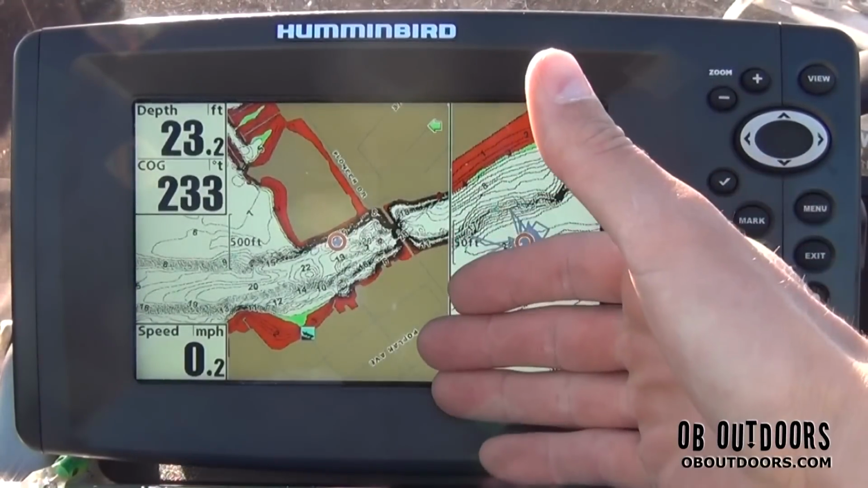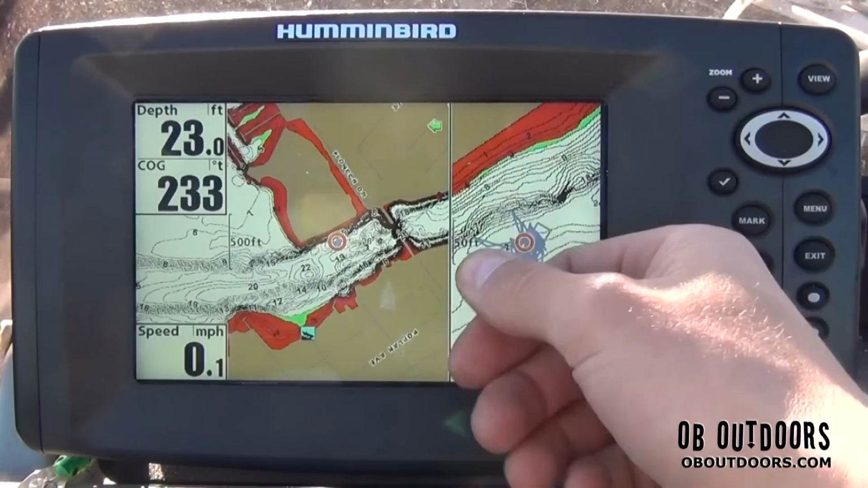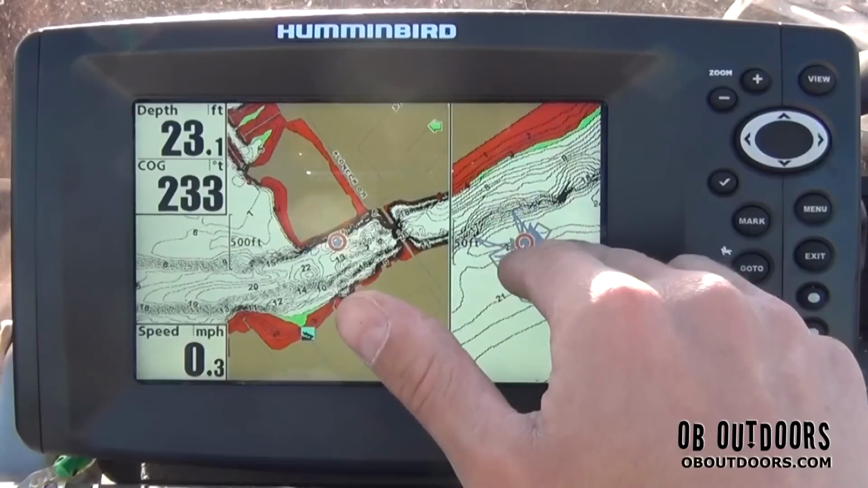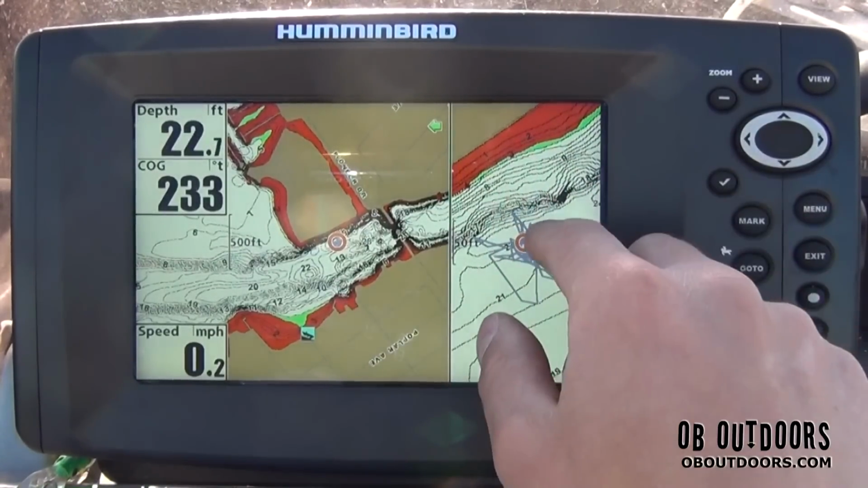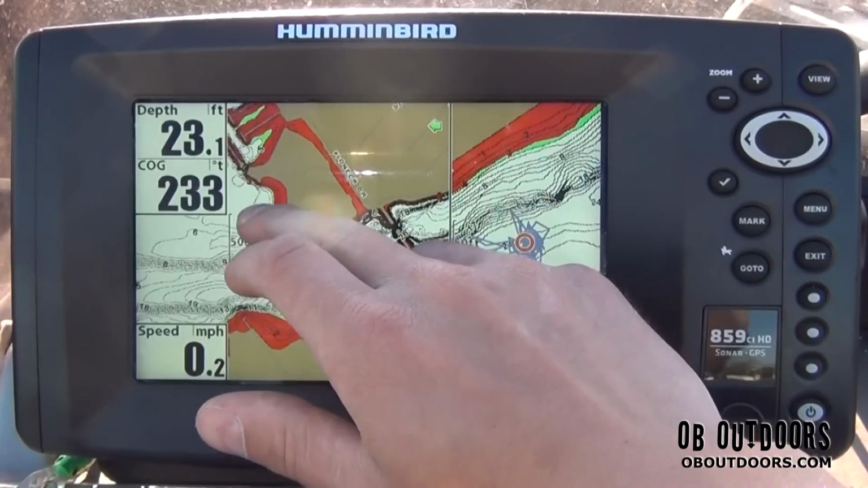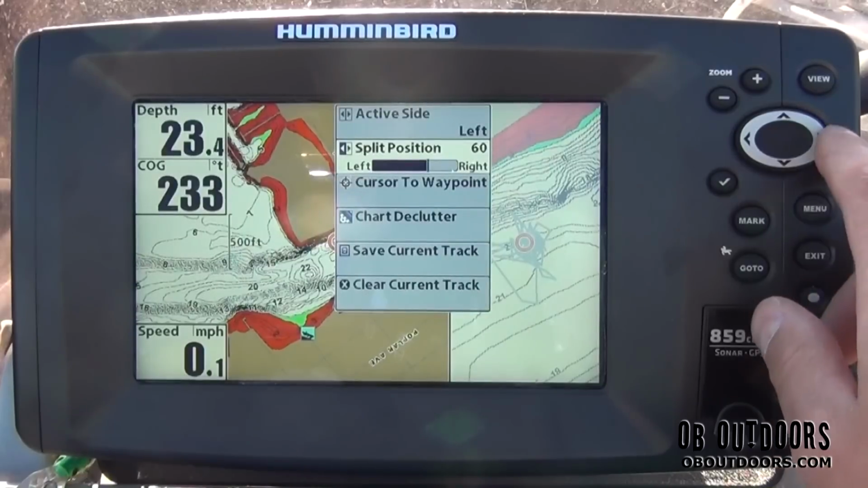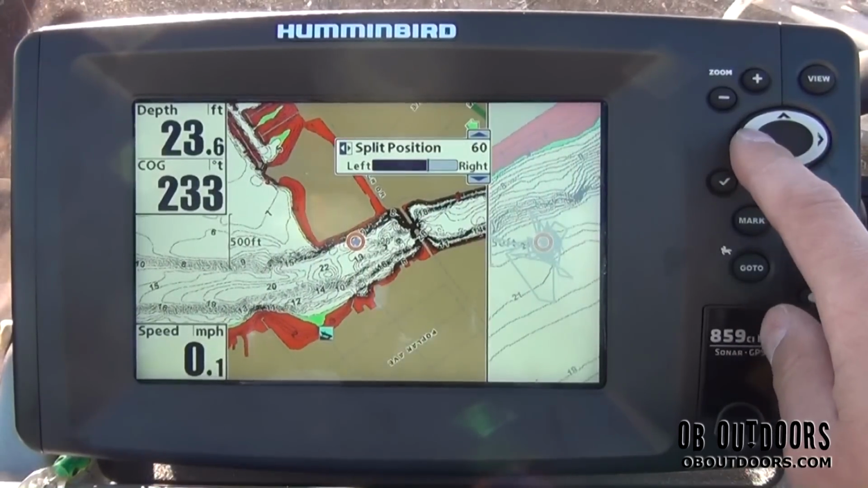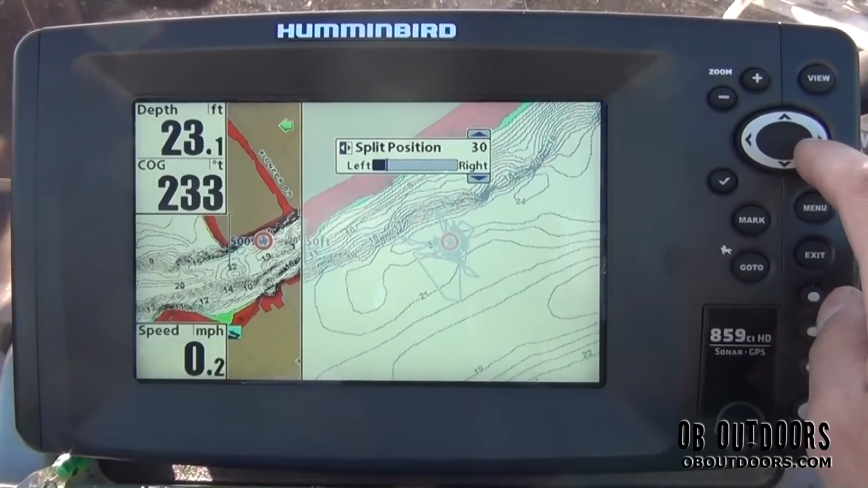And this I like because if you're utilizing this to go to a waypoint, or head out to some transition area or what have you, you can see where you're at in case there are any hazards or any shallow water, but you're still able to see where you're heading on this left side. And you can switch up the sides too. By going to the split position here, you can make it a lot bigger or a lot smaller. You can have whichever major side you want.